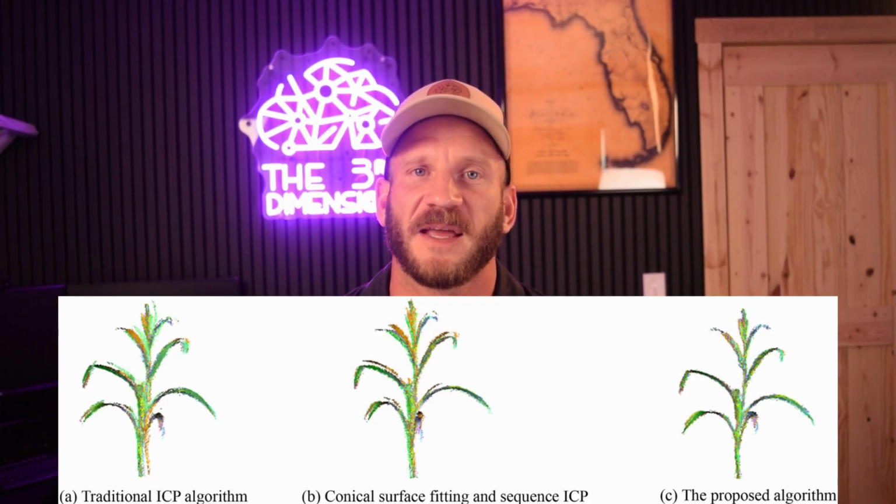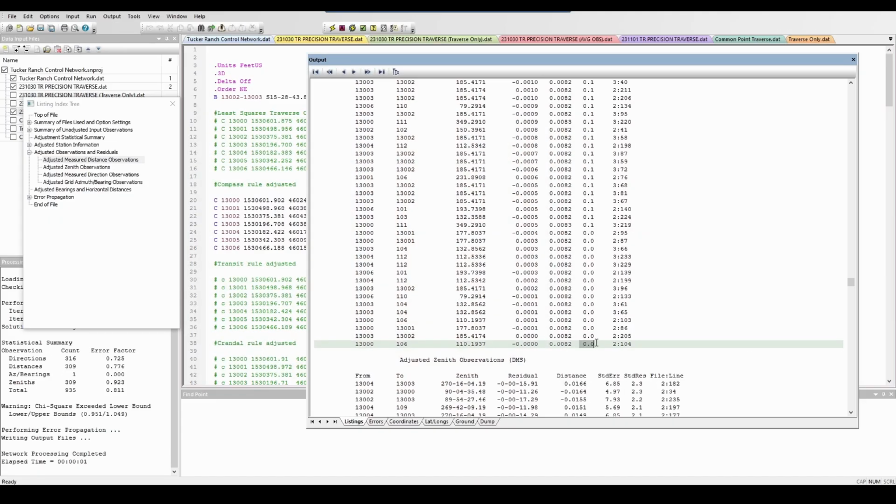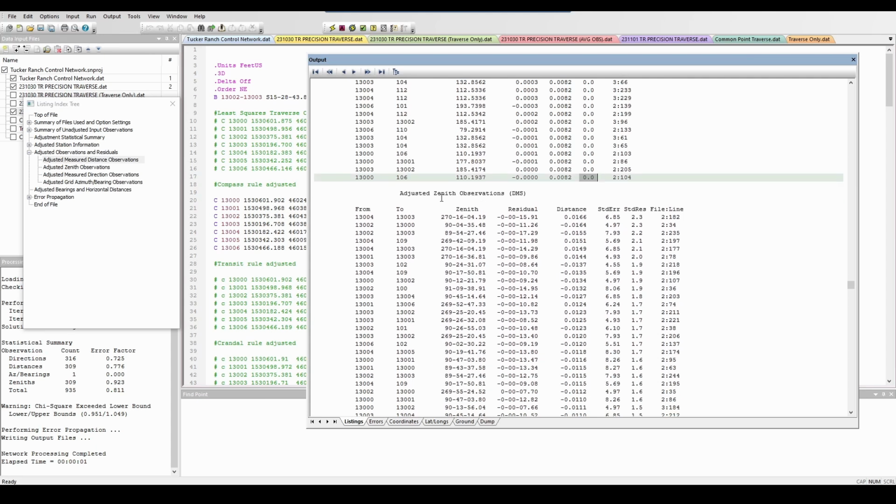There are many variants of the ICP algorithm that take a slightly different approach, and unfortunately Leica does not disclose exactly how their ICP algorithm works. And further to that, I could not find any information on exactly what weighting is used when applying control. Quite the contrast to a program like StarNet, where you not only know exactly what weighting is being applied, but you also have full control to change that weighting.